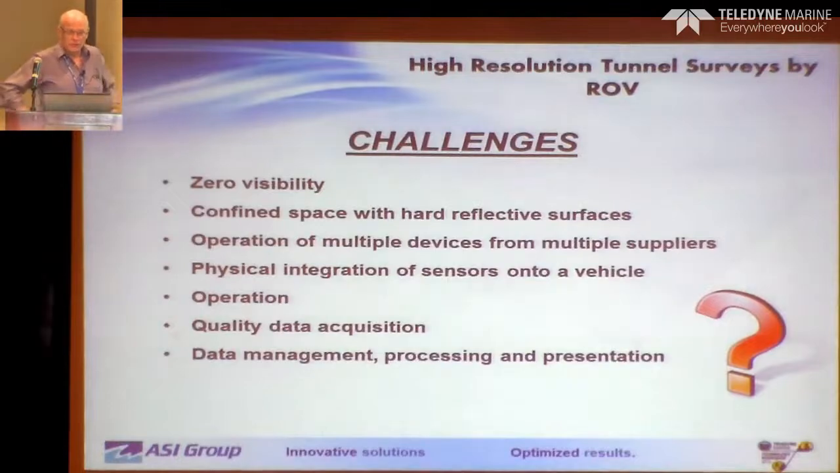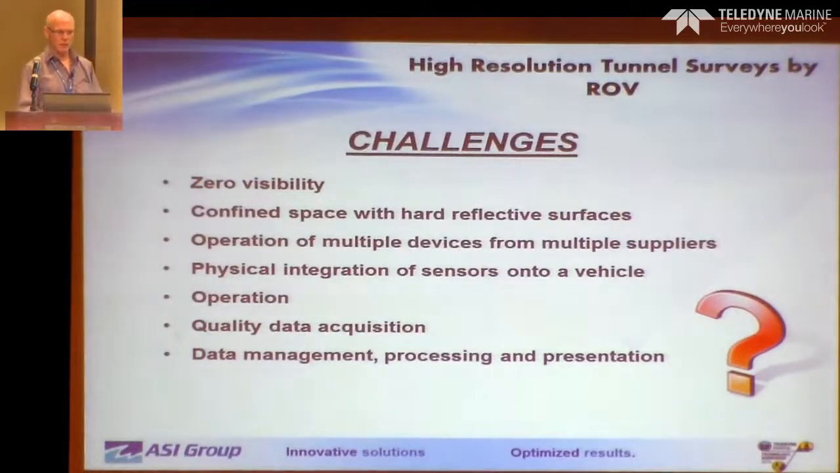Physical integration of all these things onto one vehicle. We need that. We need real estate. We need a large enough vehicle to be able to accommodate that, and sufficient power to drive everything as well.